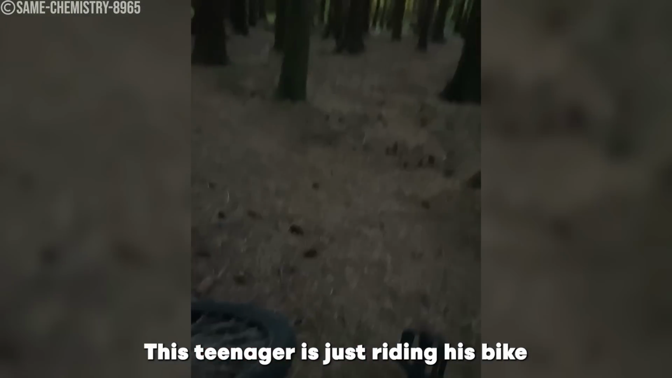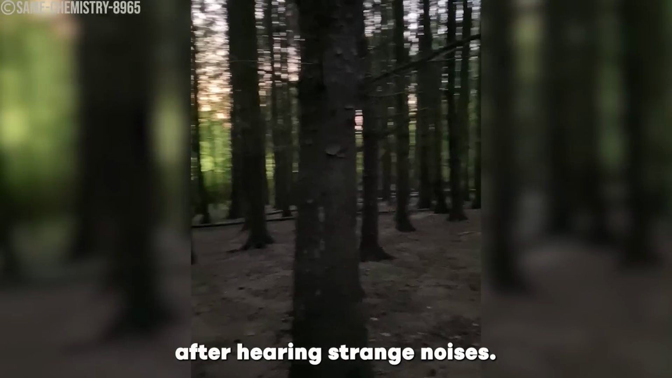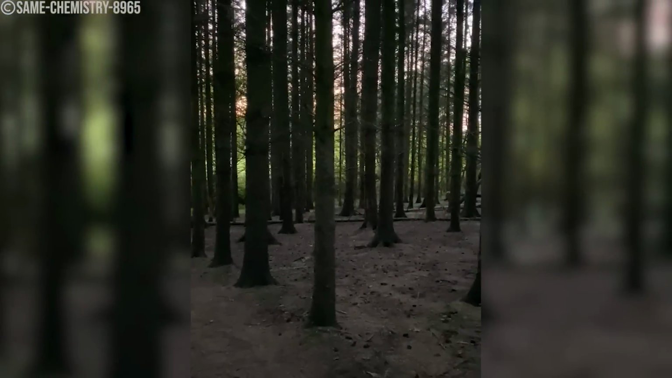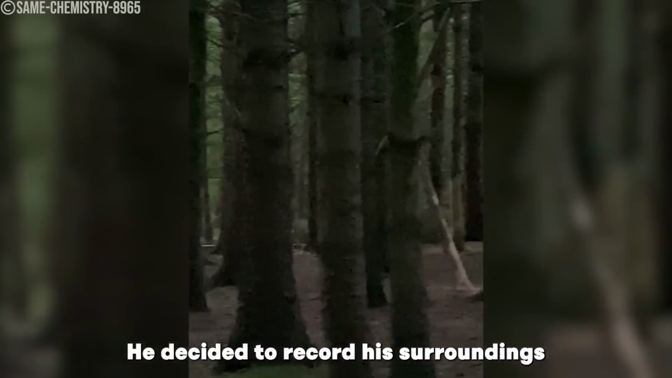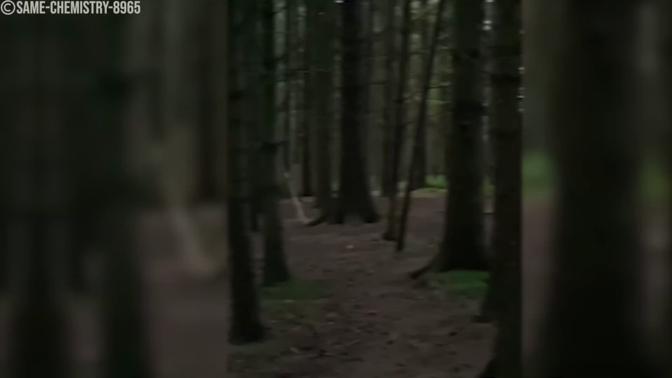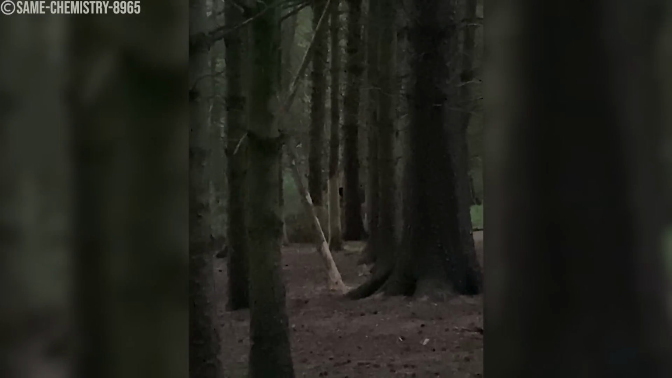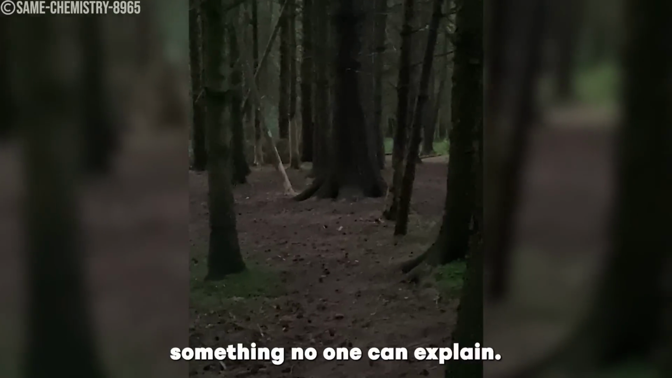This teenager is just riding his bike through the woods when suddenly, he is forced to stop after hearing strange noises. He decided to record his surroundings immediately, which proved to be the right decision after he captured this on film. A calm bike ride turns eerie as his camera captures something no one can explain.